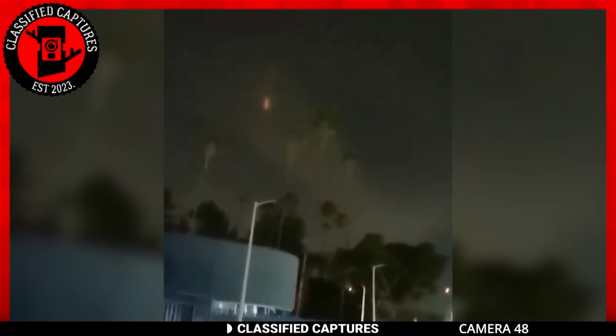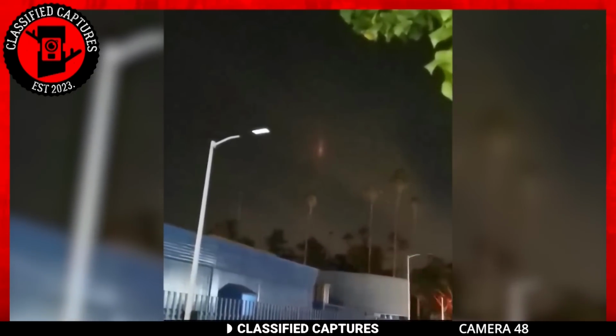But wait, the intrigue doesn't stop there. In a truly jaw-dropping twist, this singular light seems to pull off a cloning act, duplicating itself in the sky. Yes, you heard that right. It's as if it's saying, one mystery light is not enough. Let's add another. What could this be? Could it be some sort of alien structure hovering above, or perhaps an as-yet unexplained natural phenomenon?